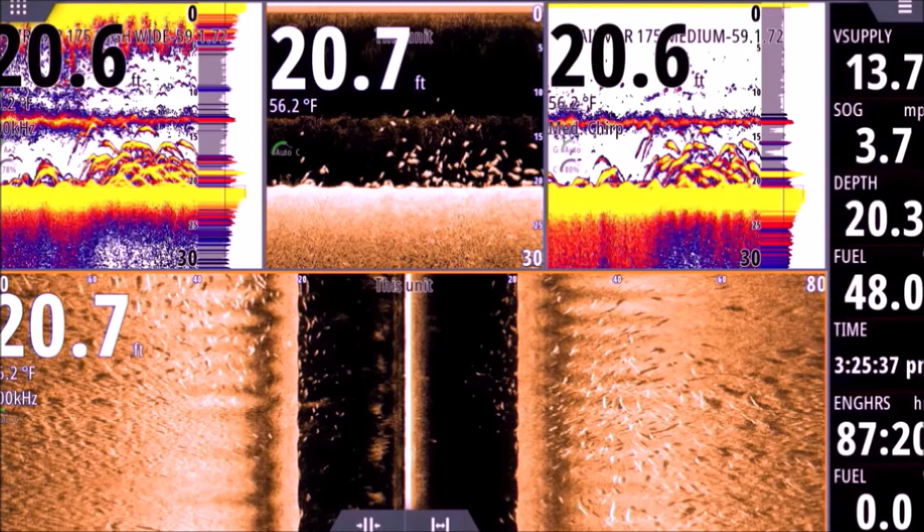All right, let's see what else we have going on here. That's about it on this one, I think. Looks pretty good. It's a great screenshot here to show you guys. One thing you'll notice too, with all these different frequencies going on, we have 200, we have 800 with the down scan and side scan. We have medium chirp, so that's floating anywhere between 85 and 175, I think, with this transducer, maybe 165, I'm not sure exactly.